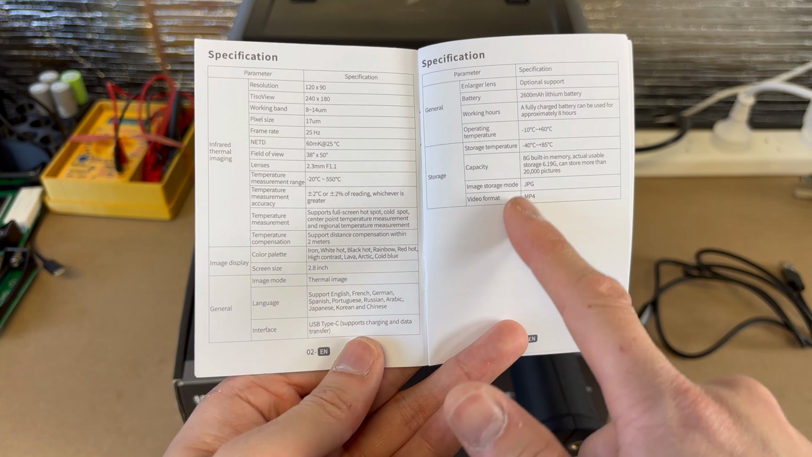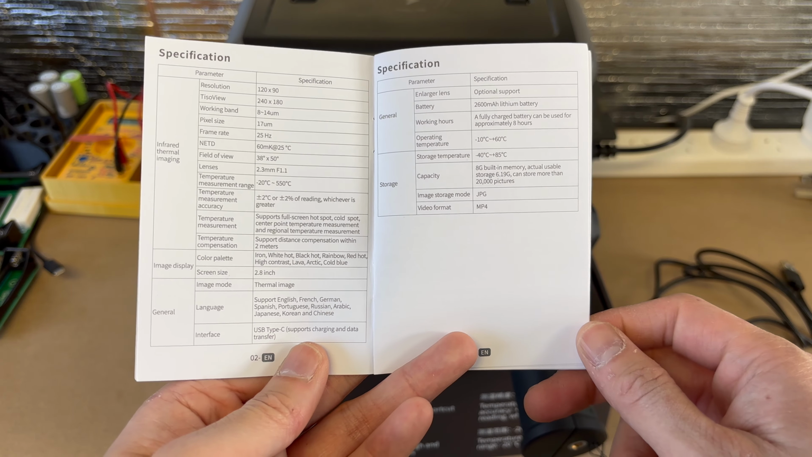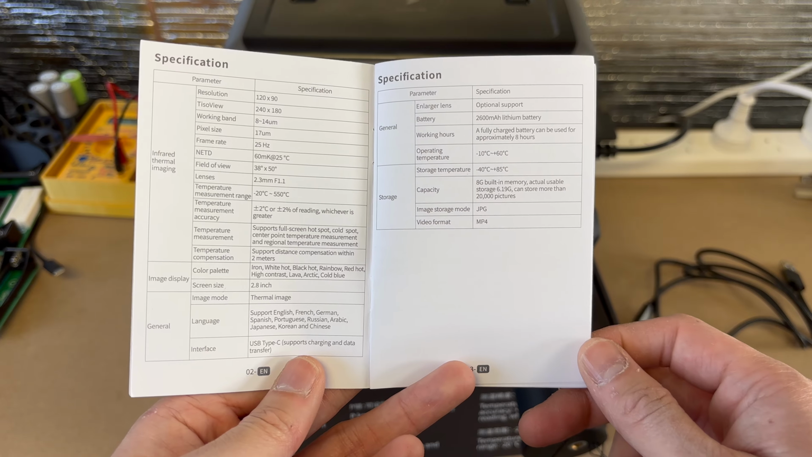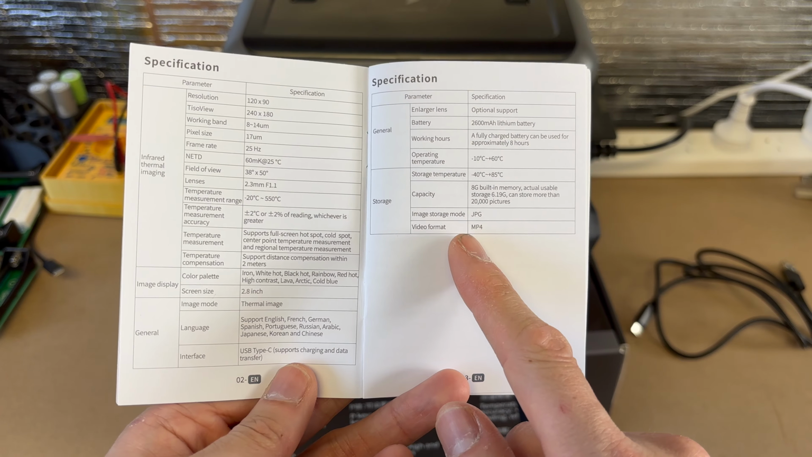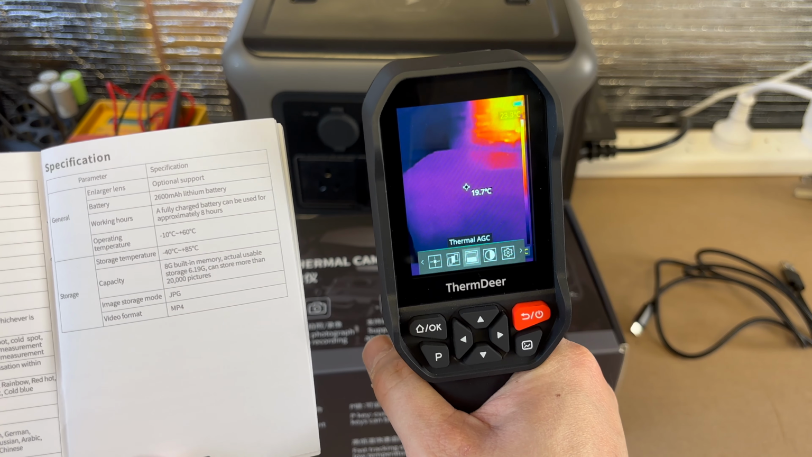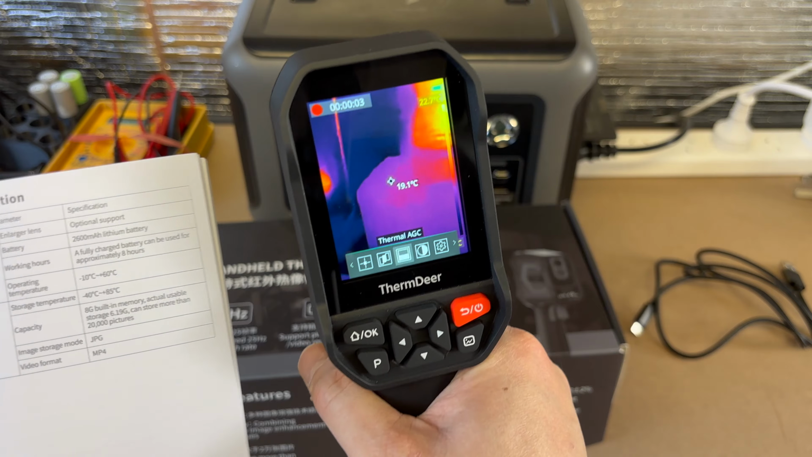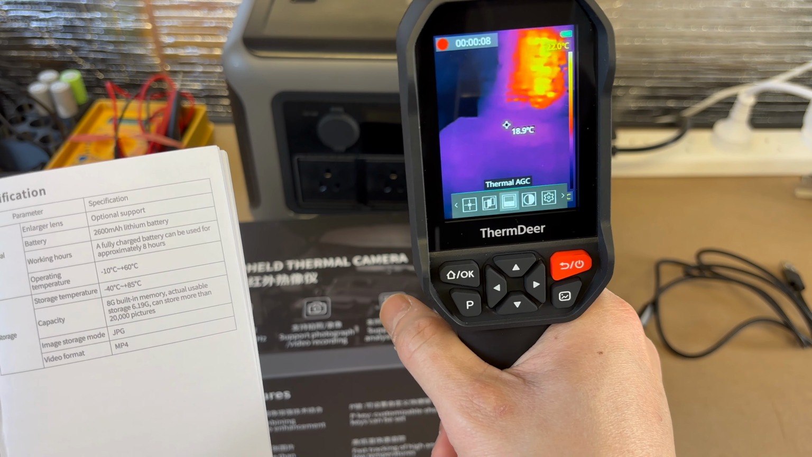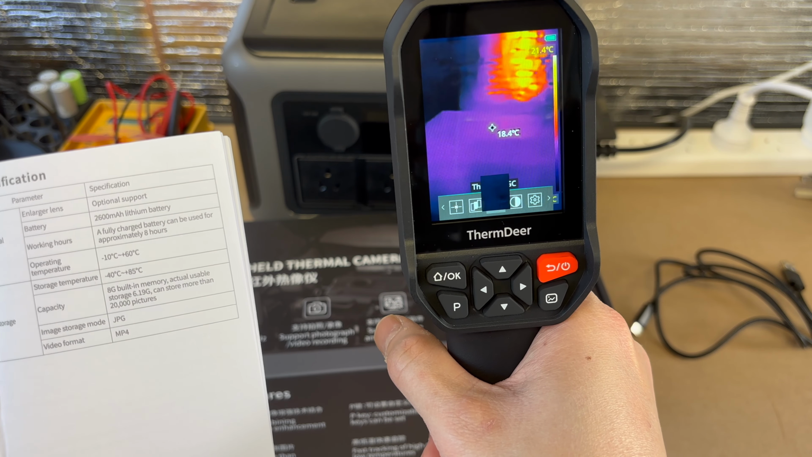Okay, and it has a 2600 milliamp hour lithium battery, 2.6 amp hour. A fully charged battery can be used for 8 hours. So that's quite a bit. It can also do videos. I'm assuming that might be if I hold the button in, the trigger. Let's see that. Yep, if you hold the trigger, it records a video. If you press it once, it will just take a photo. There we go.